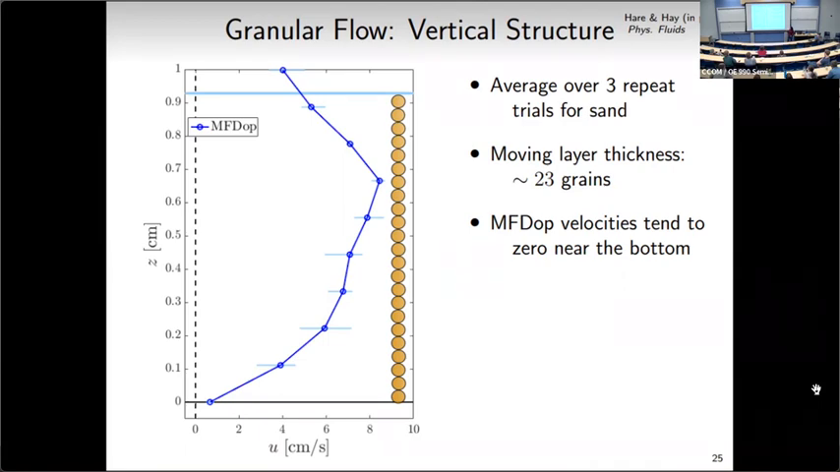You can see that the MF-DOT velocities tend to 0 near the bottom. That's no surprise because remember the bottom has a fixed roughness bed, so we were trying to get a bit of a no slip at the bottom. And you've got a maximum velocity within the moving layer. So you've got these shear layers at the bottom and above that are about 6 grain diameters.